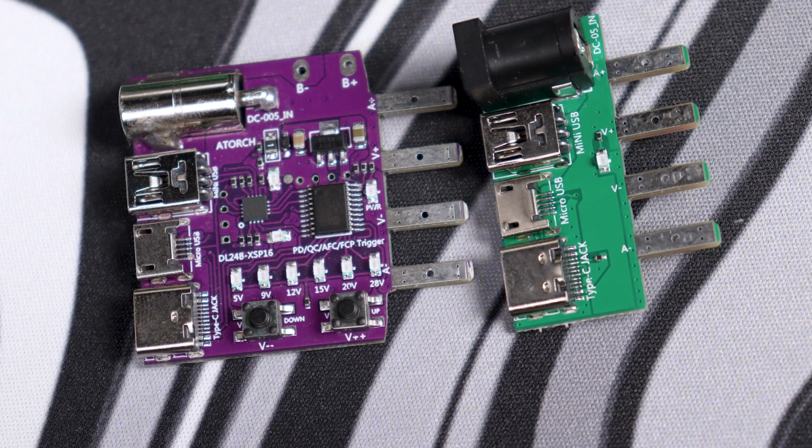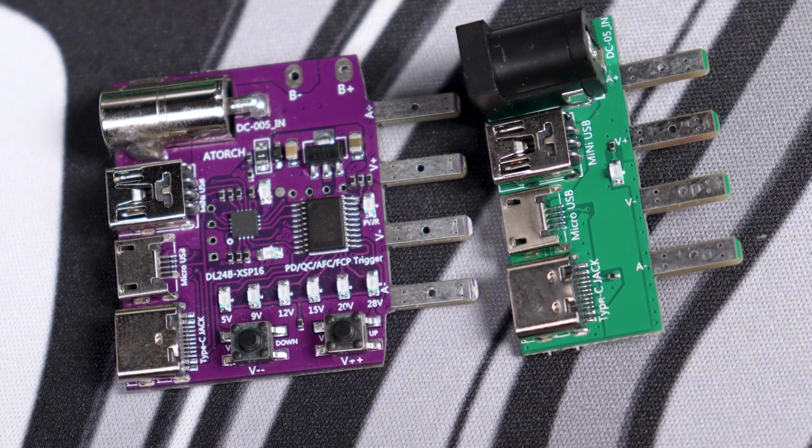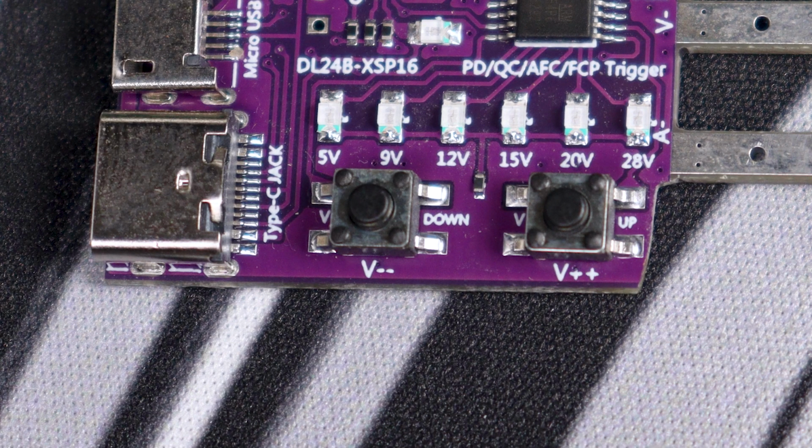Most trigger boards use one button. Miss your voltage? Loop through all 5 profiles. Start over. The Atorch has dedicated up and down buttons. Sounds simple. In practice, it's a genuine quality of life upgrade.